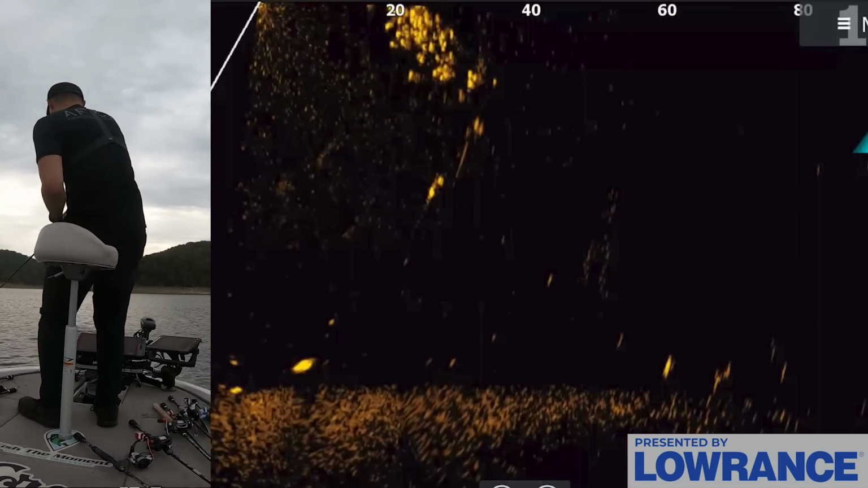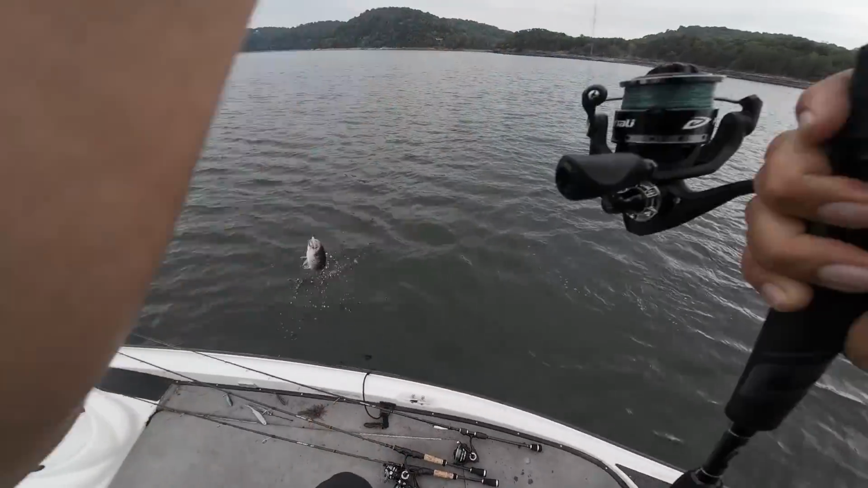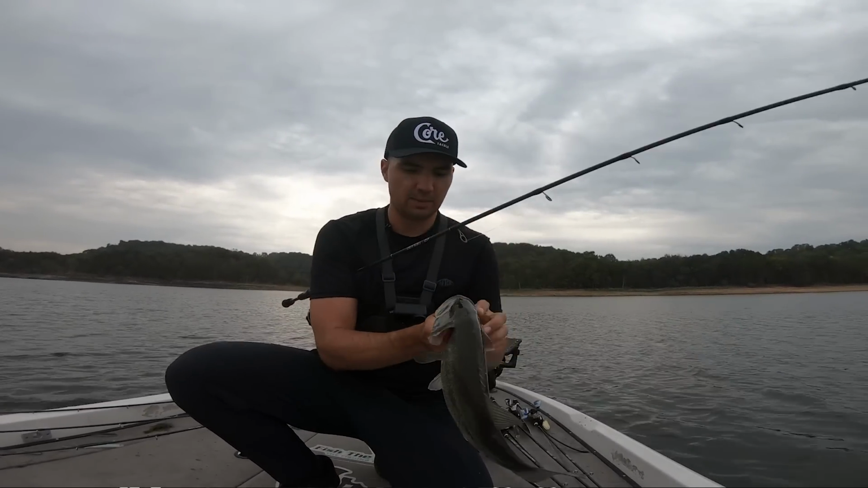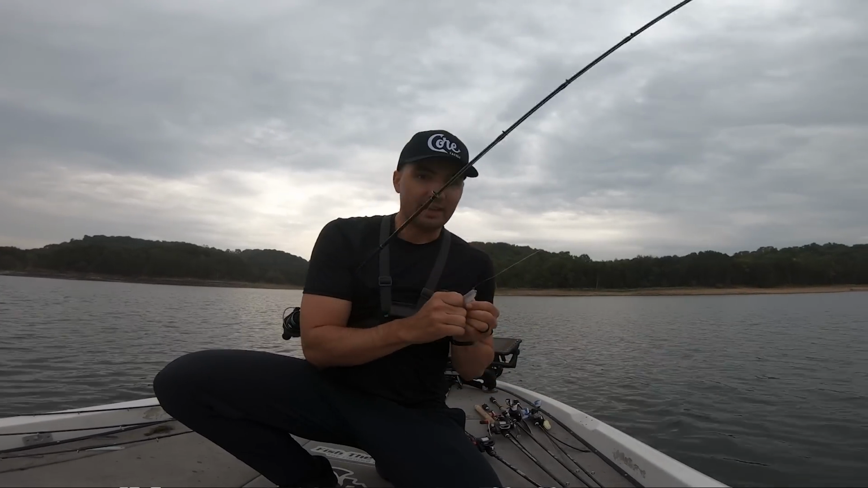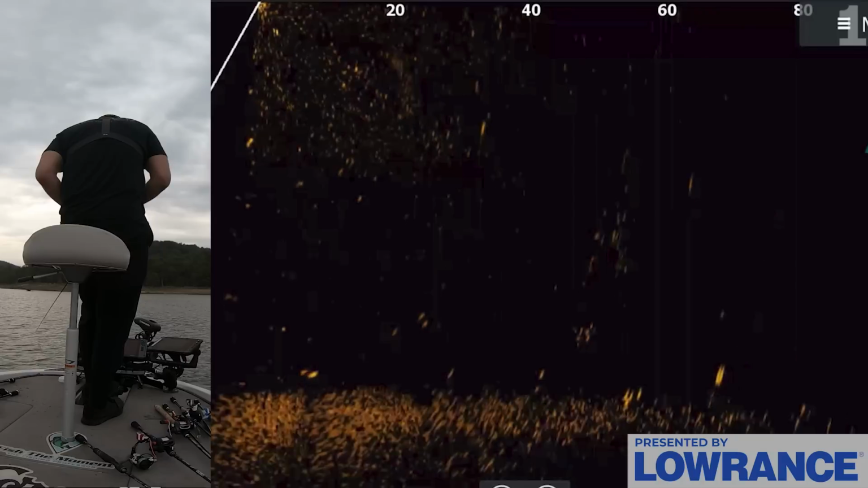Look at how many fish are in that group, guys. That's crazy. Middle of the creek channel, and that's a freaking good largemouth. Keeper largemouth out here on the prototype Core Tackle rig. They love this thing, dude. It's a little Damiki killer right here, and I'll talk about it more in upcoming videos. We are still working through it.